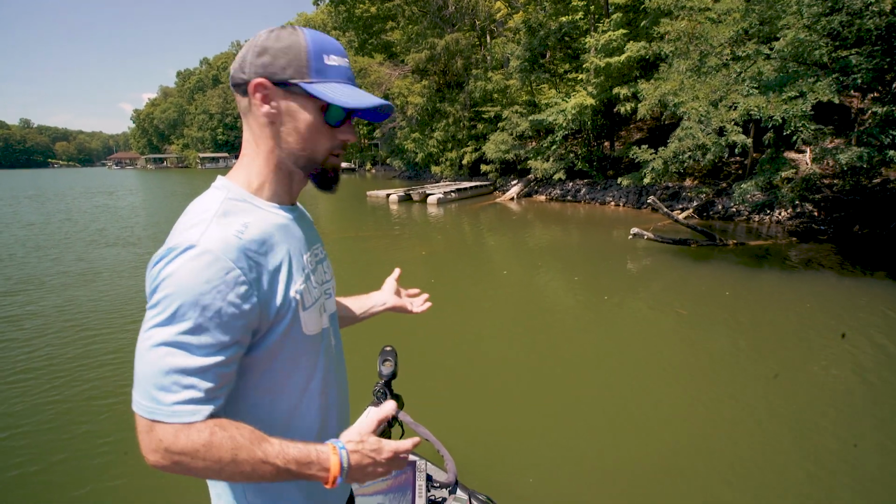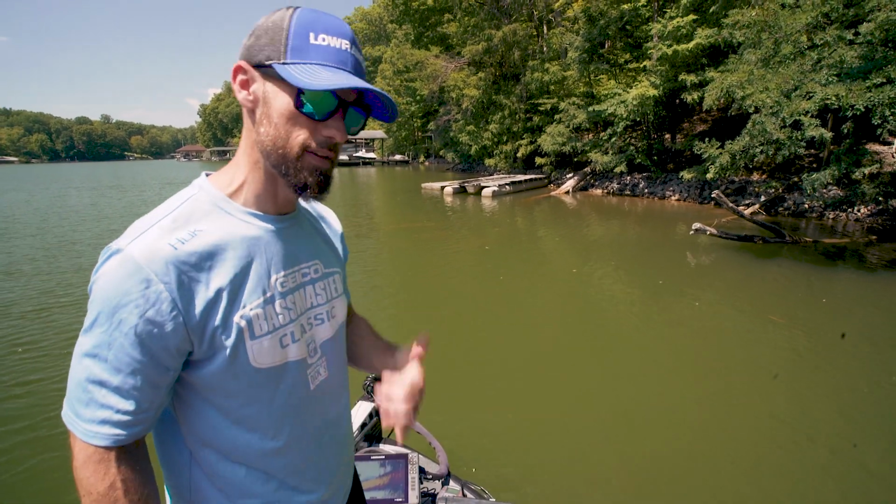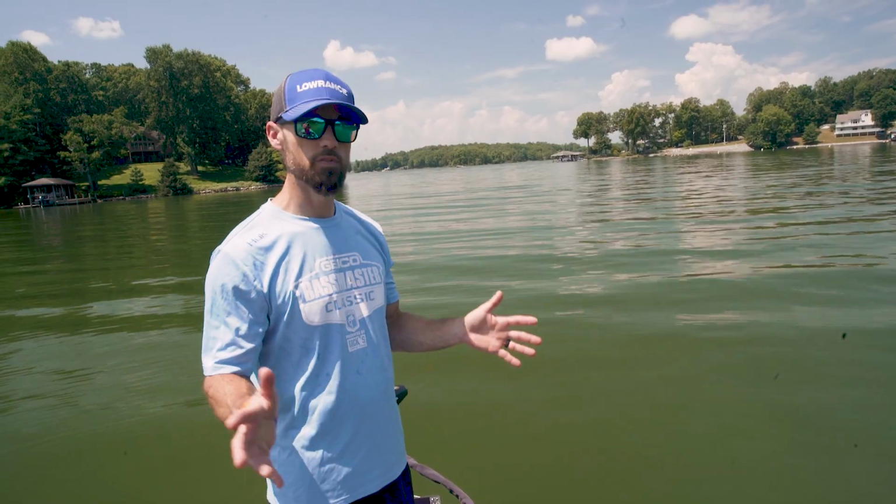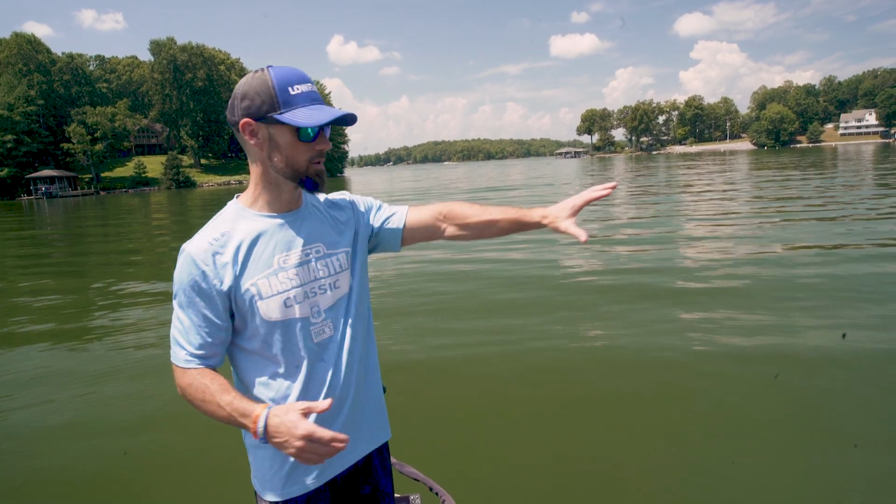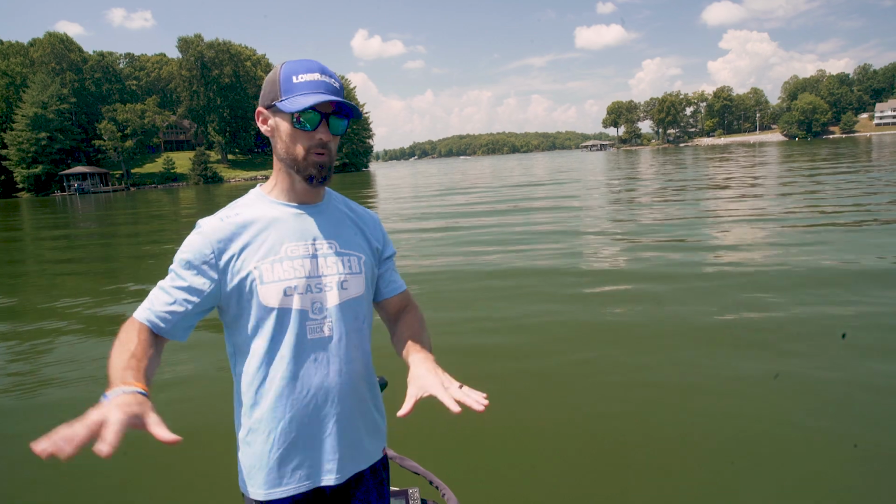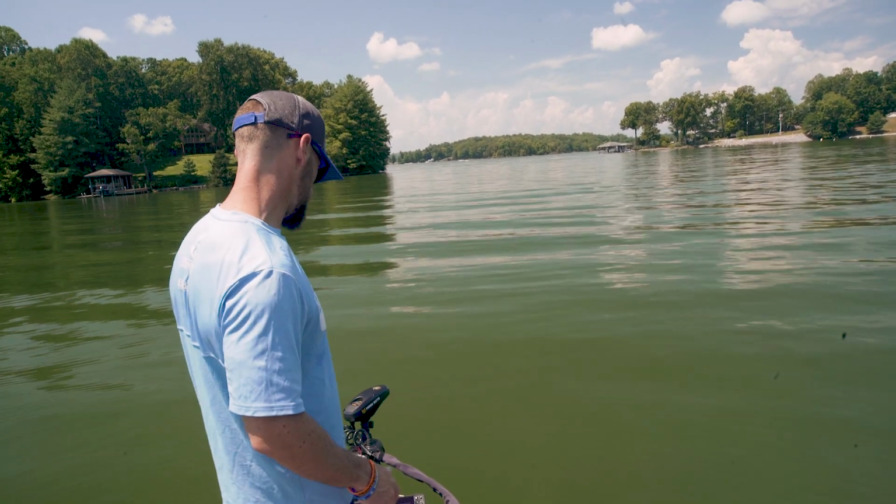So we're going to go look at another area, something a little bit different, and show you some different views on this LiveSight. Pretty dang awesome. All right, now we've changed locations, and we're on a long point that runs way out into the middle. We're not up against the bank anymore, but it gets up to 8 or 10 feet on top of this deal.